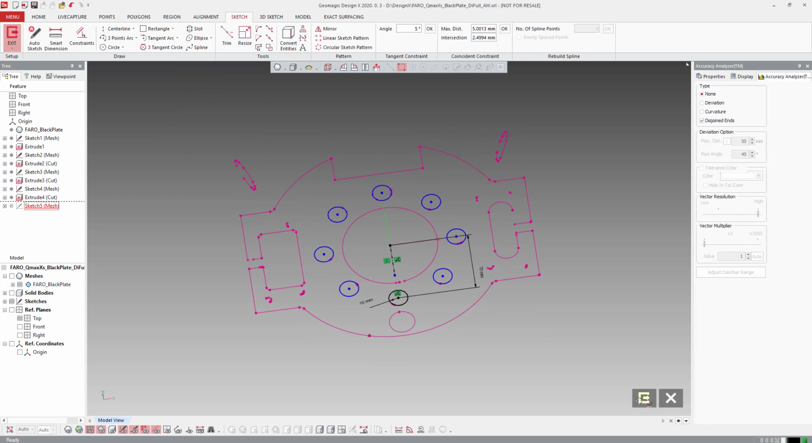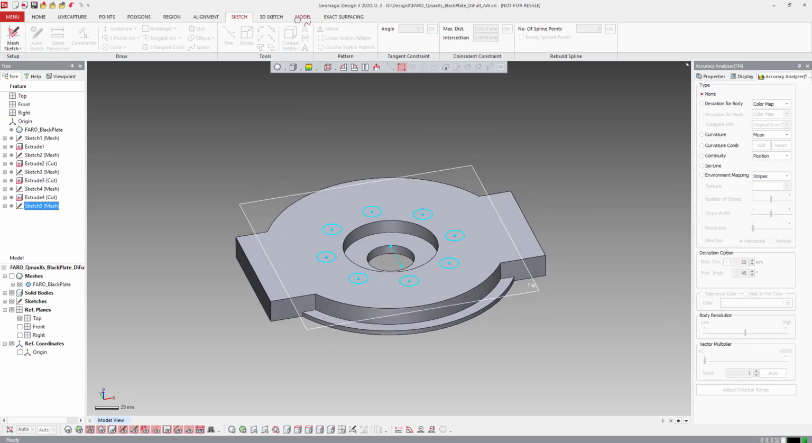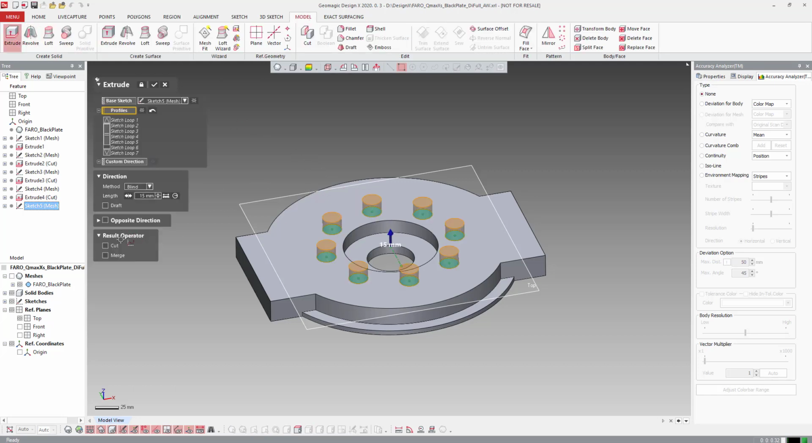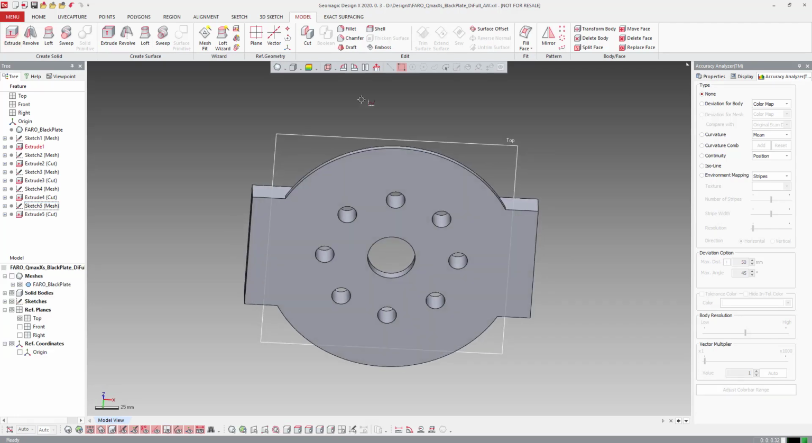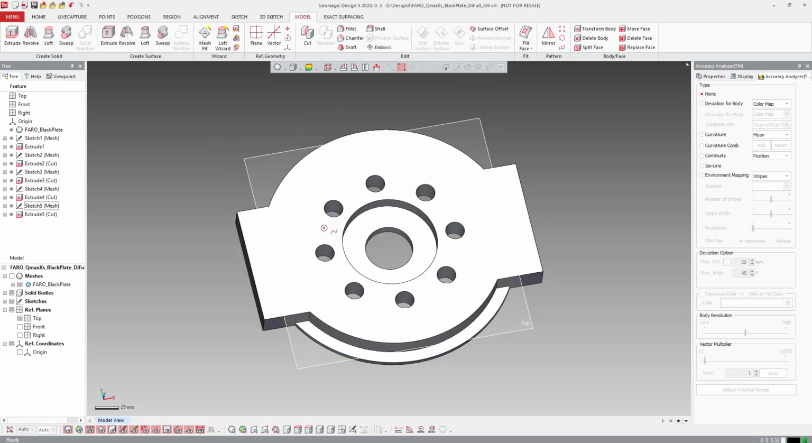So hit OK on that. Put our solid back on if we want to. Back to model, extrude. We're going to do cut, down through. You could always select through all or something like that. Now we got those done.